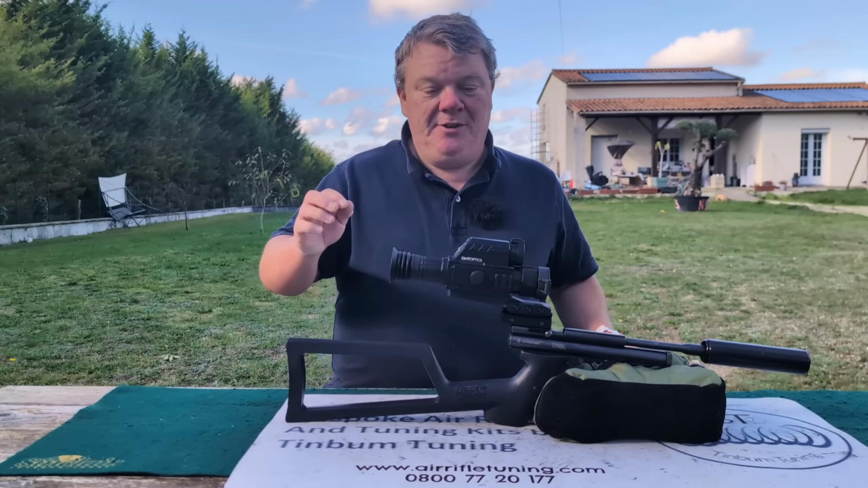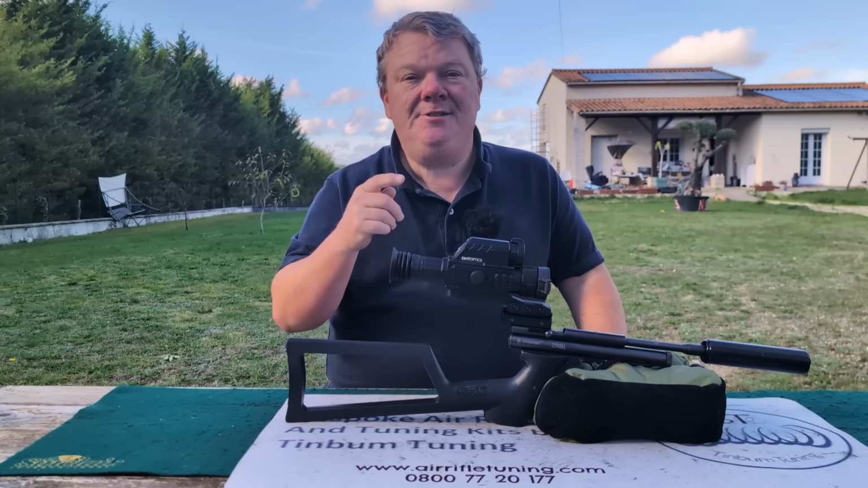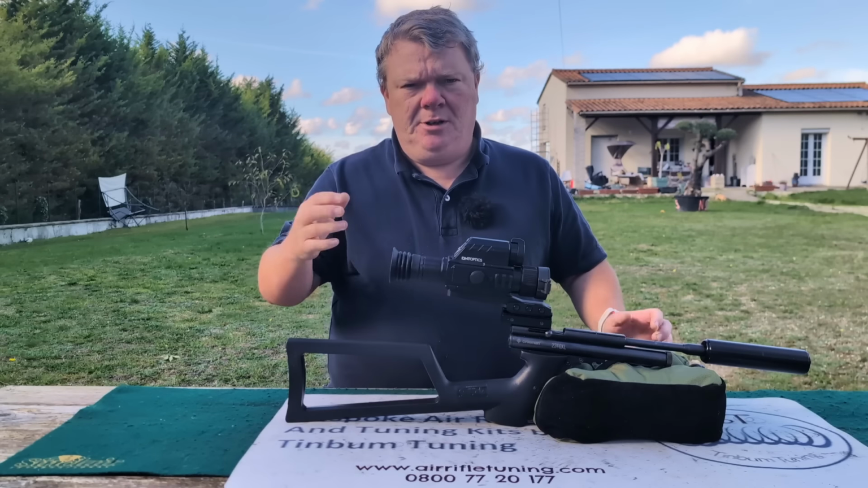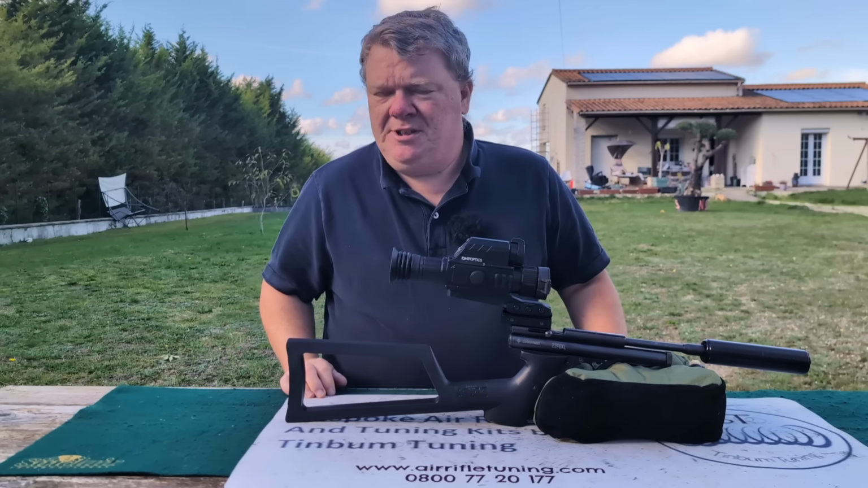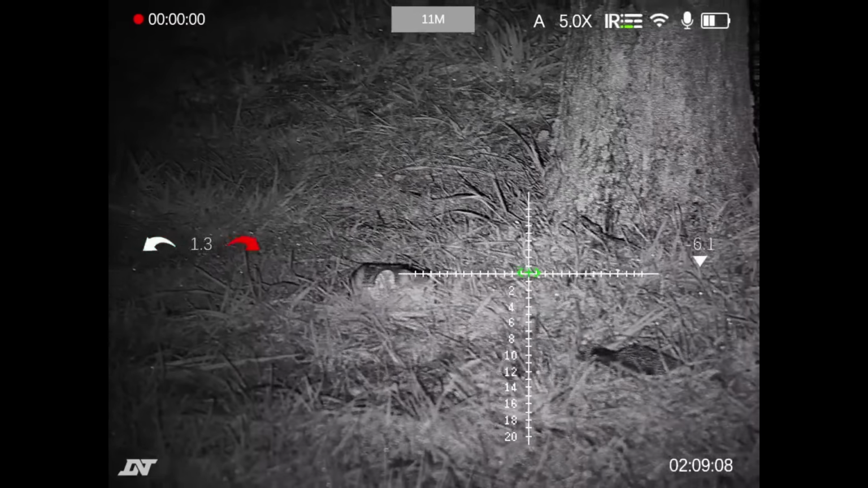It's worth pointing out that you can adjust the intensity of the infrared torch and indeed turn it off. It's just I was in a completely pitch black room. I'm not very good with technology and I hadn't figured it out yet. In the next little clip you'll see I'd worked it all out.